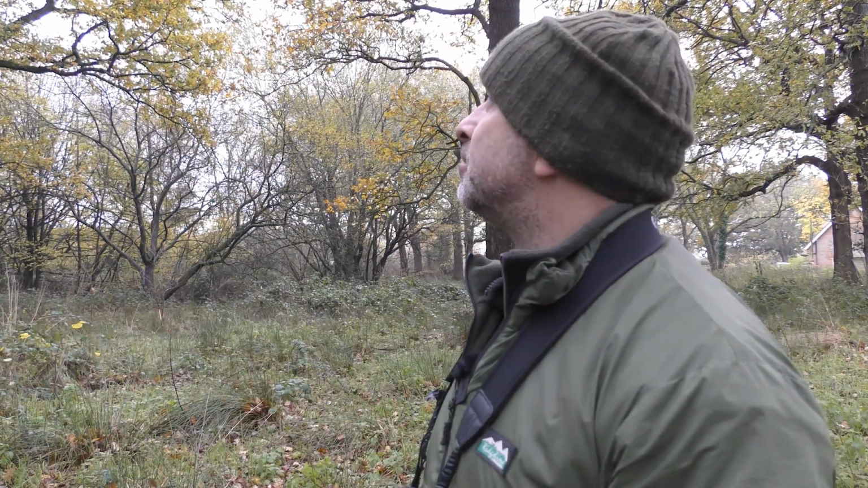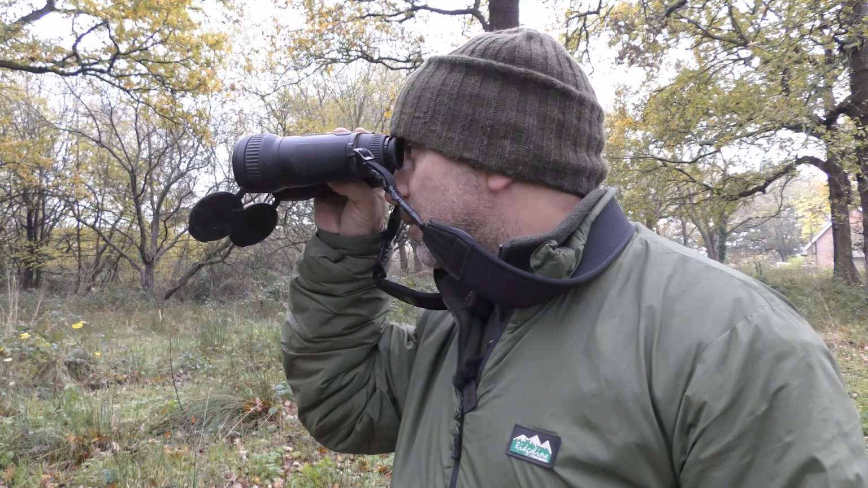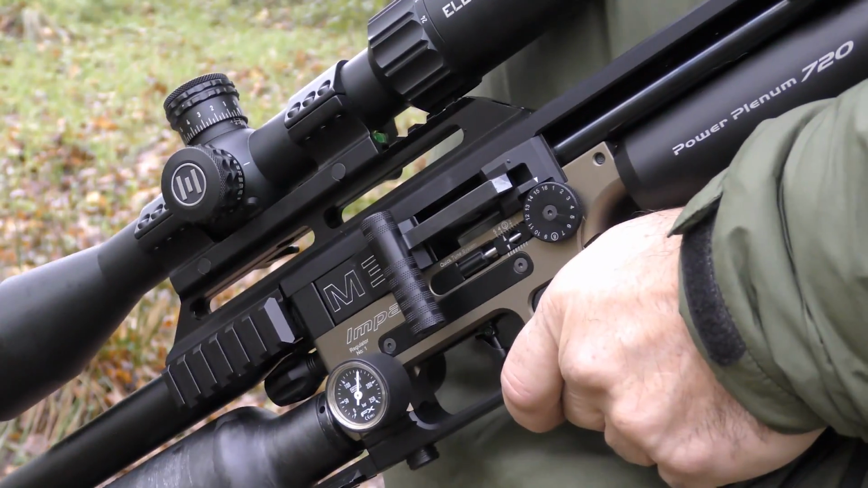There's certainly no shortage of squirrels in this wood. That's another one. Right, we'll walk down a bit further into the wood and see if we can find some more. So there's a couple of roe deer out here as well. There's a doe and a buck that seems to reside in this wood. I'll give them a bit of a wide berth so as not to disturb them.